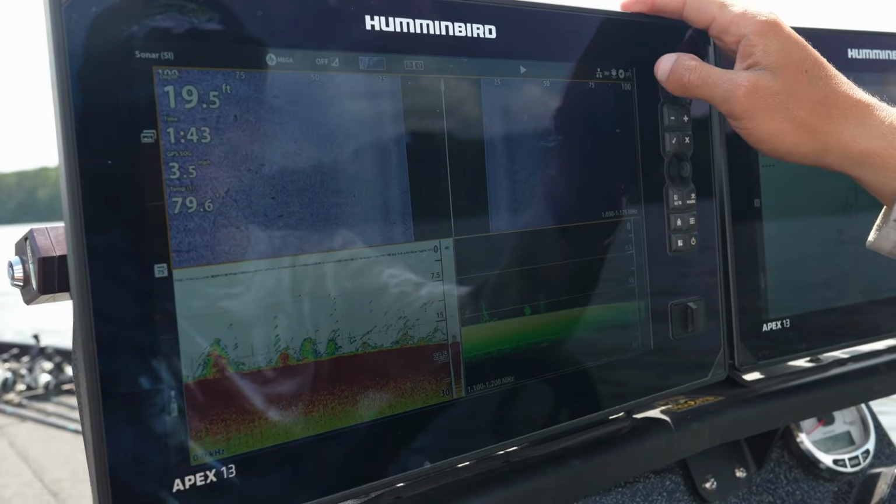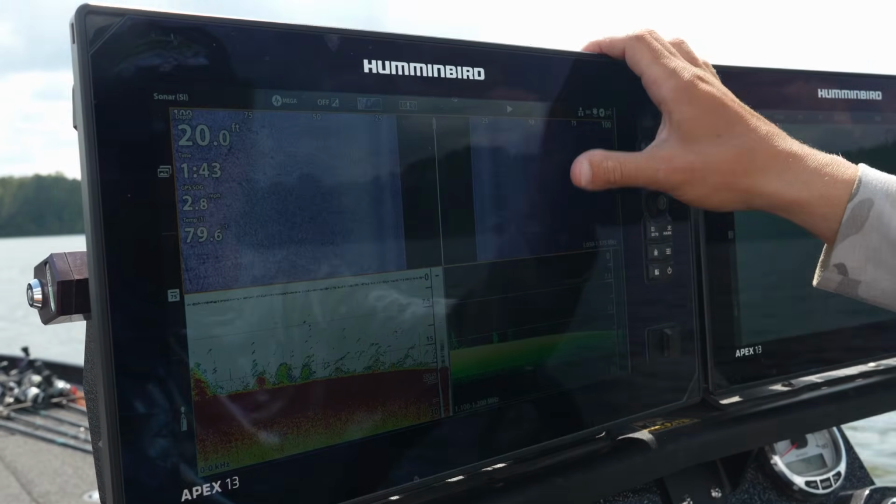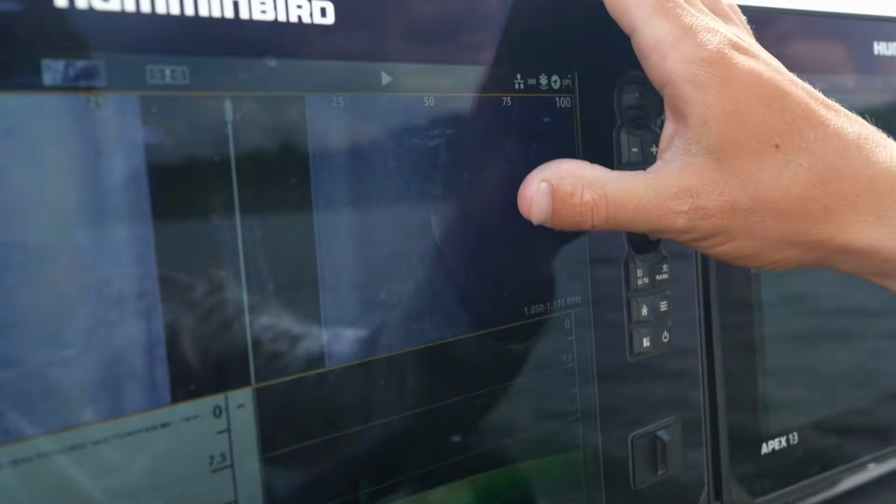Looks like there might be a couple fish mixed in with those rocks. And this is all soft bottom, that darker color right here. And then as you get to the right, this is all bright, and this is all hard bottom. And fish like to be on hard bottom, especially when you're dragging.